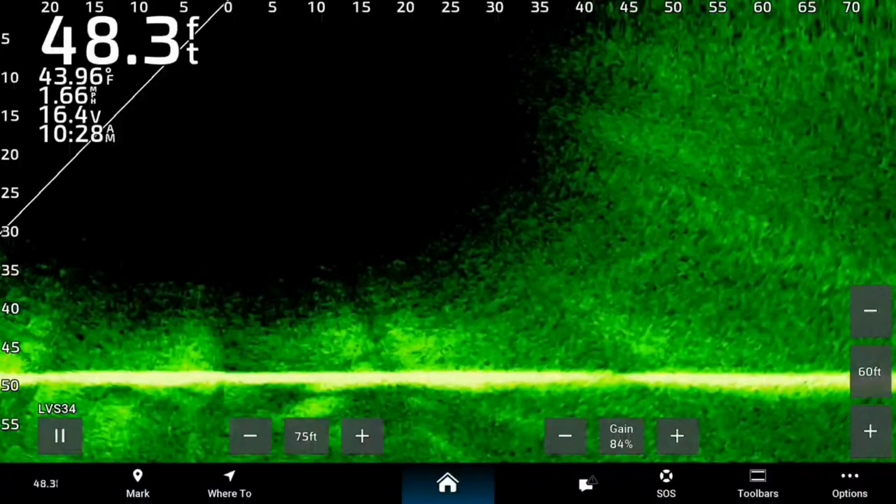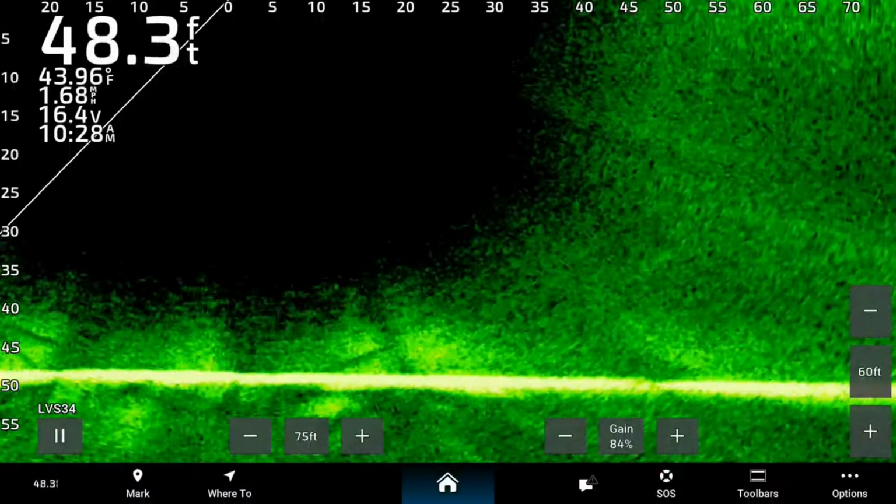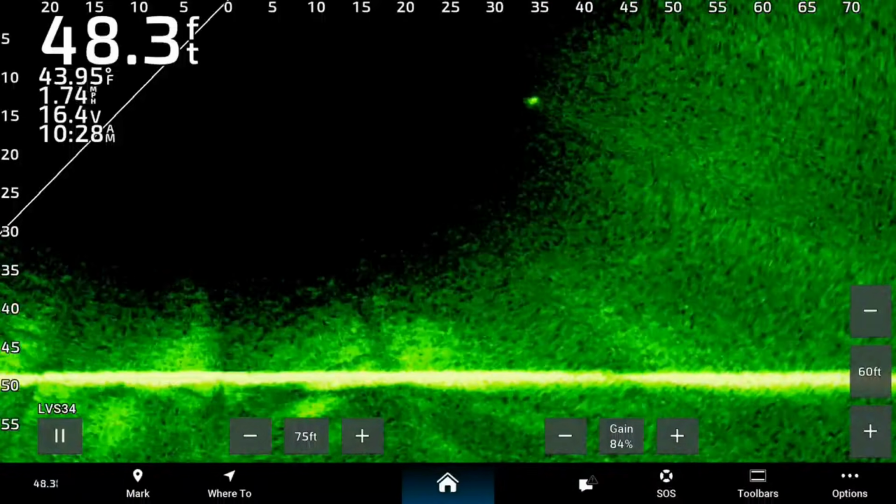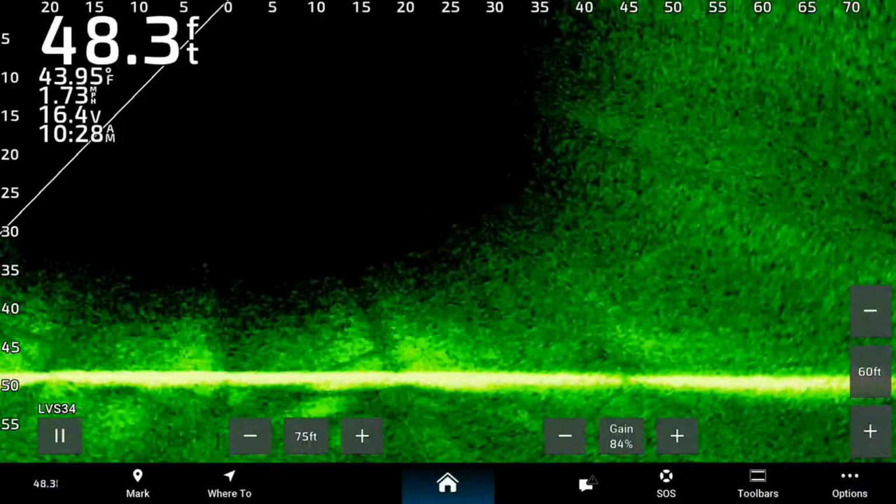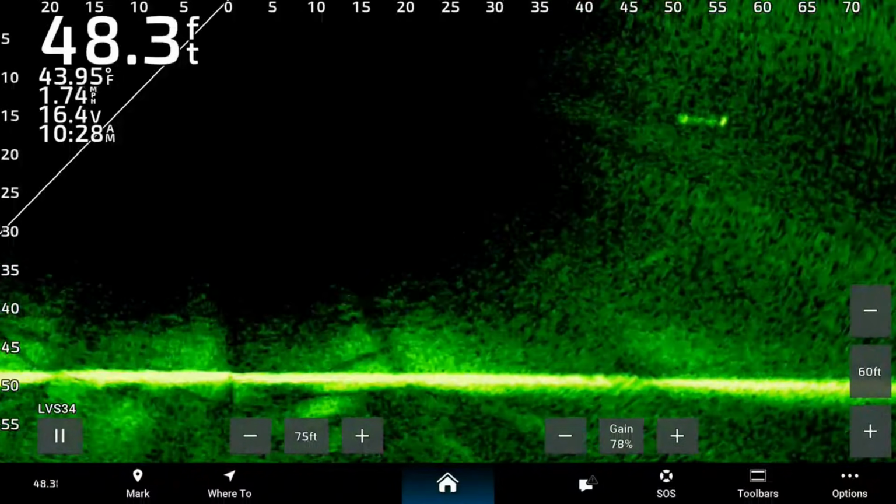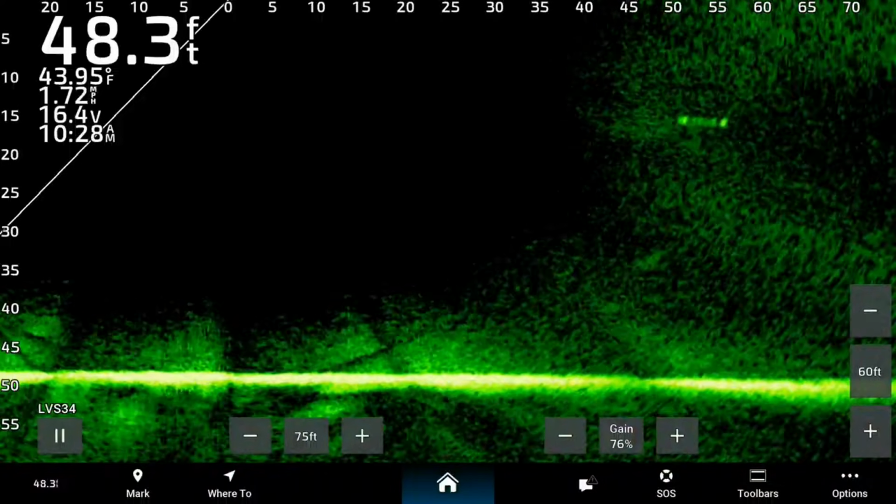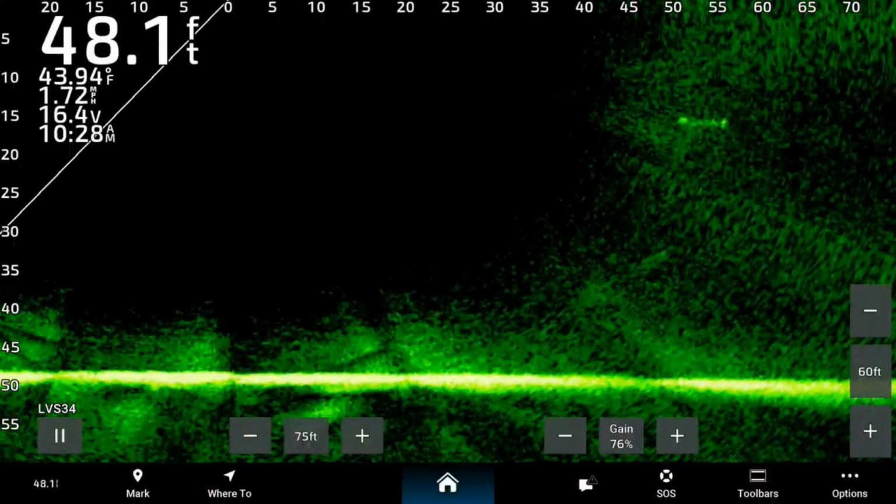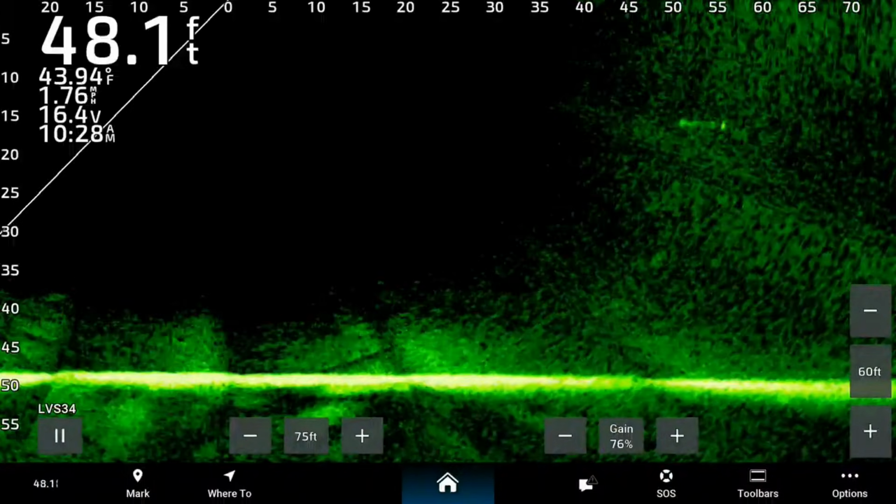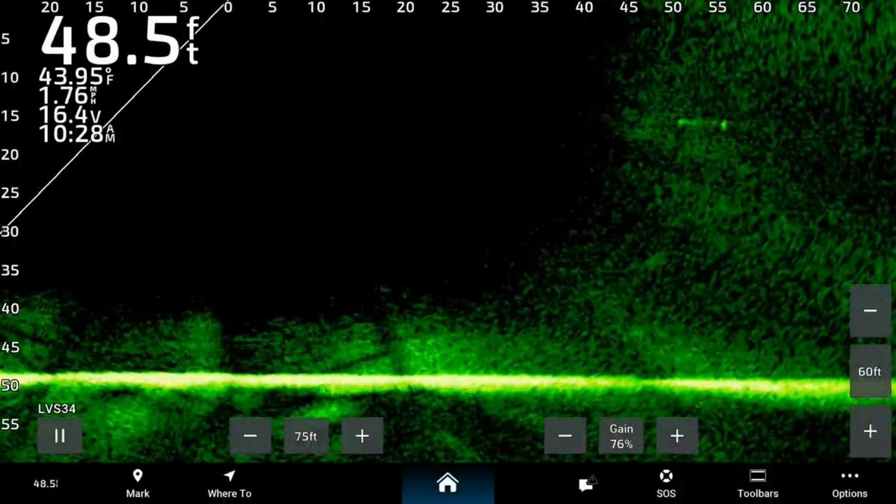There's back to that one, and we're still not able to see that other one. So we'll bring this one more into focus, and we'll drop that gain down just a little bit so I can still see the tree on the downrigger. We're set up on the starboard side with the Garmin, so of course you're going to have an easier time finding the presentation that you have set up on that side.